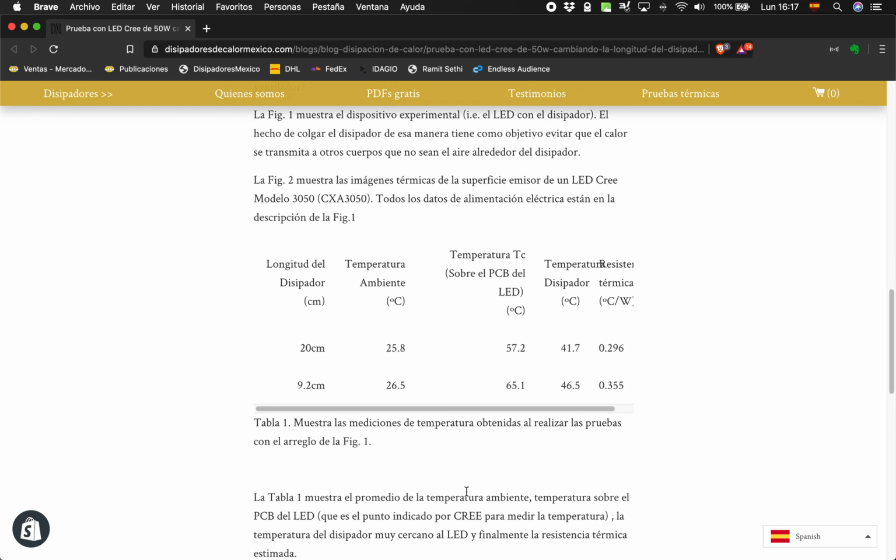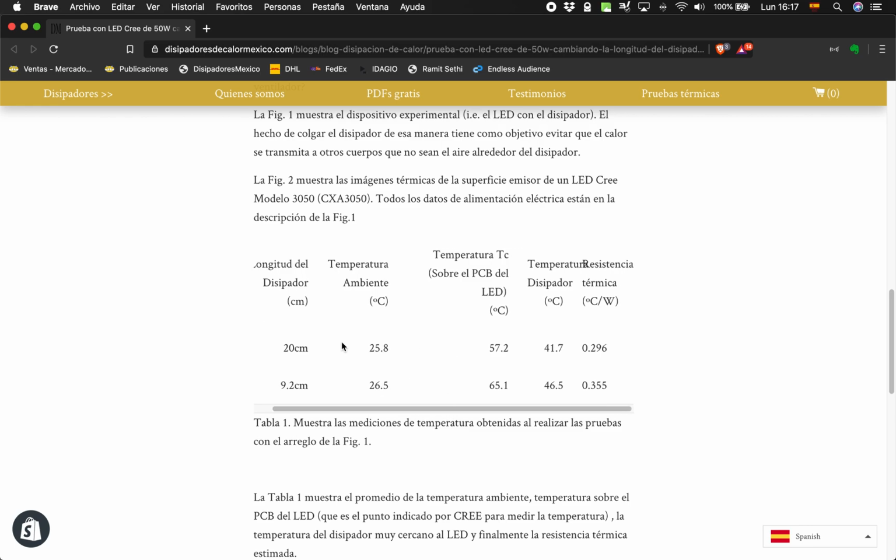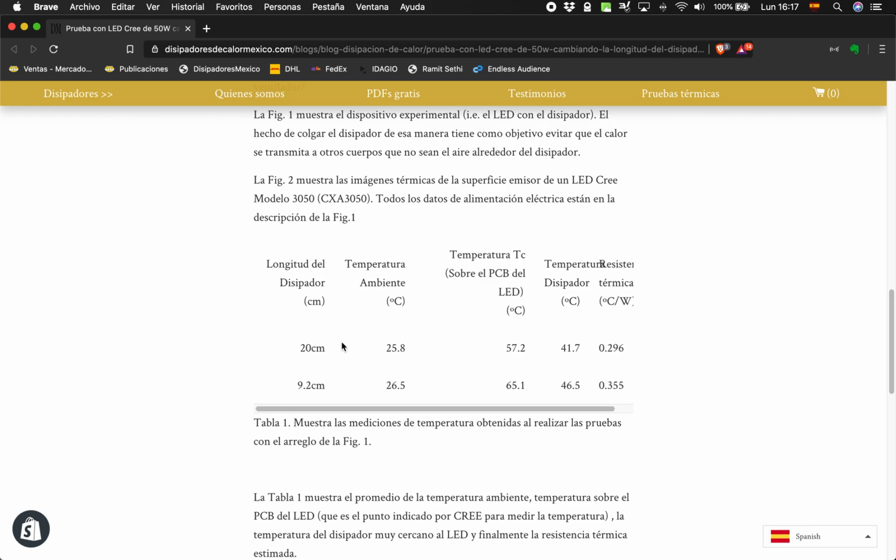Finally, Table 1 shows the important data, and that is that in both cases, the temperature measured directly over the PCB is less than 85 degrees centigrade, which is recommended by CREE. And one case is 65.1 and the other 57.2.